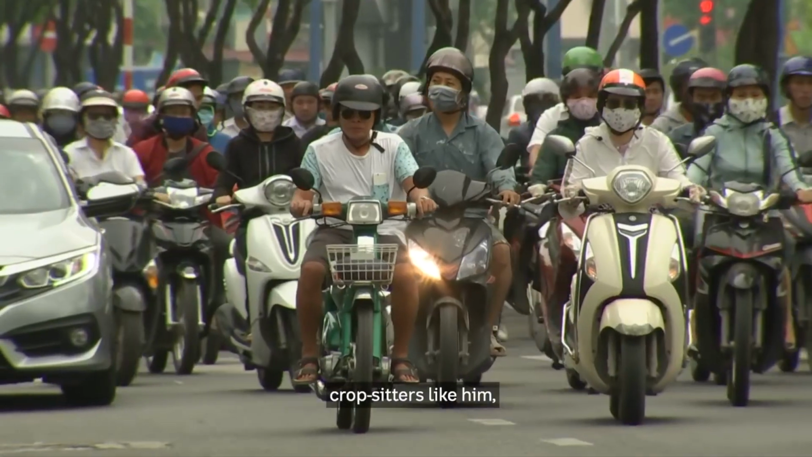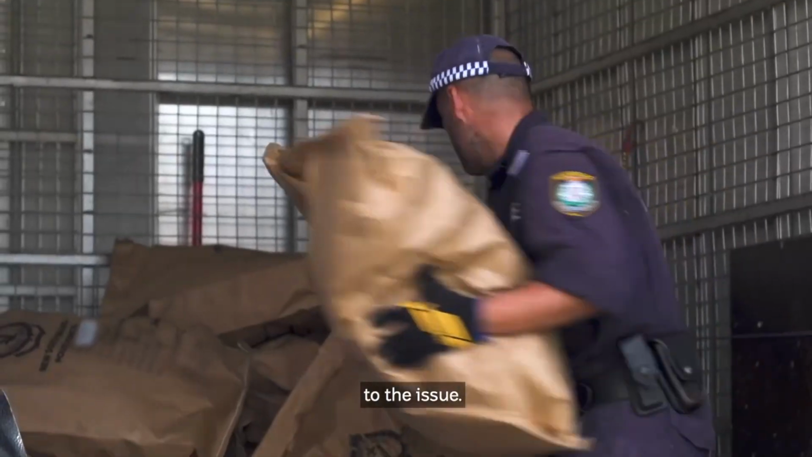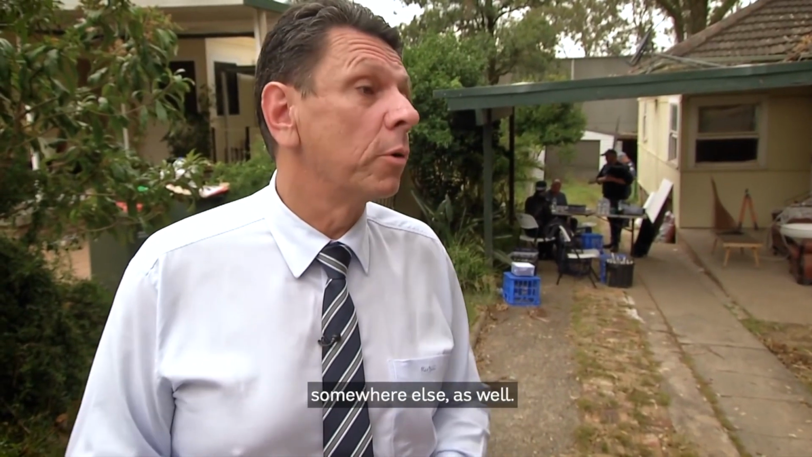There are hundreds more crop sitters like him, some arriving on fraudulent visas, and police want a whole-of-government response to the issue. It's huge. It's a massive drain on our resources, many working parts behind it that could be better used somewhere else as well. I don't want to take the moral high ground here, but I must. Without customers, all of this would be pointless.